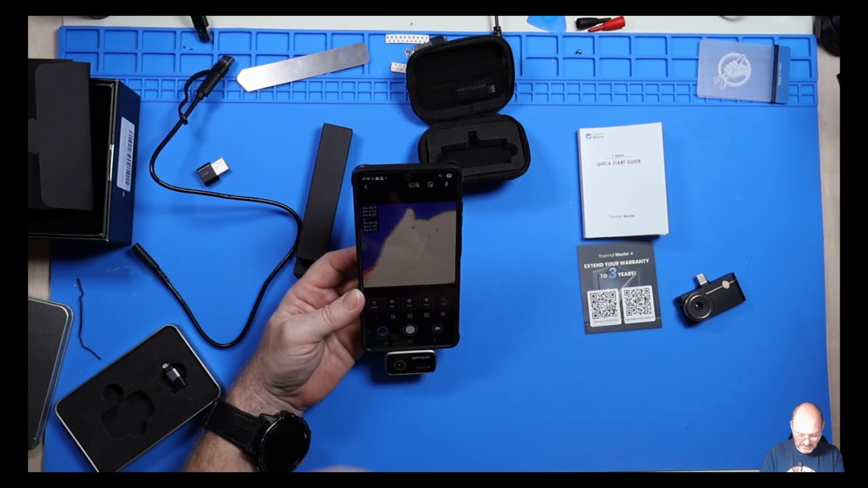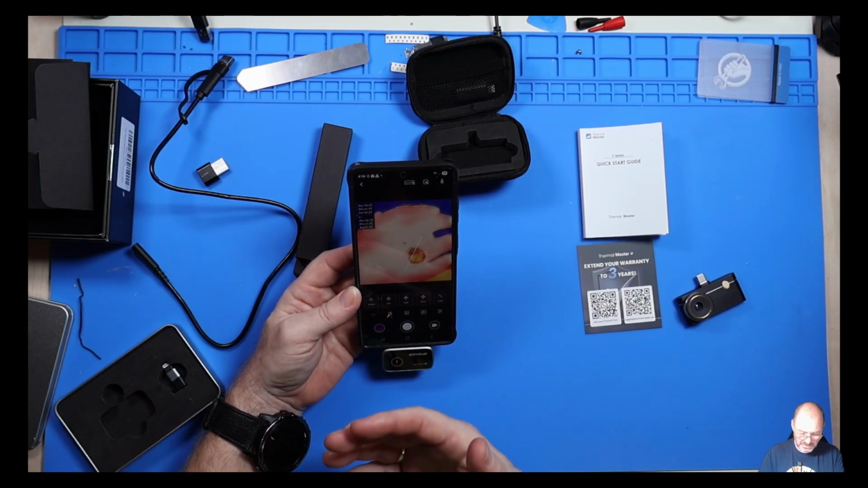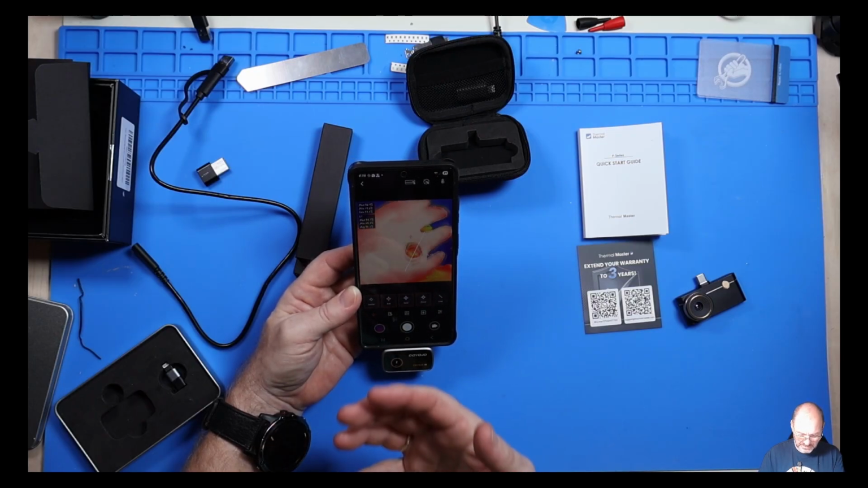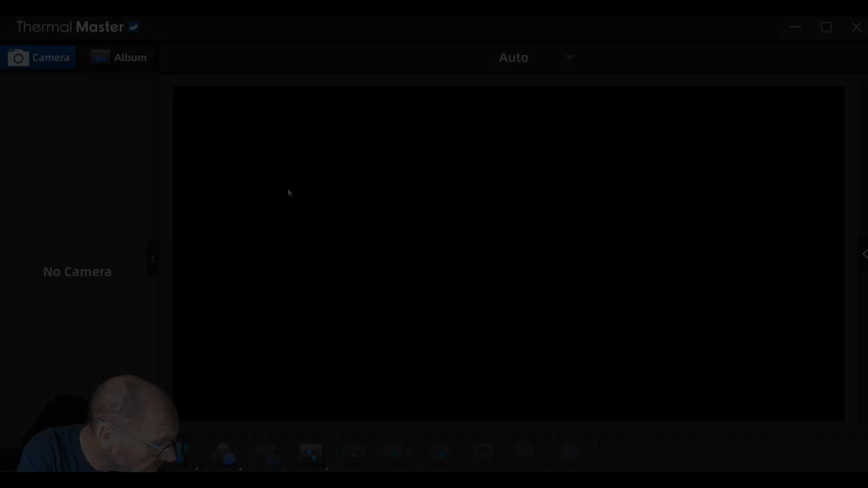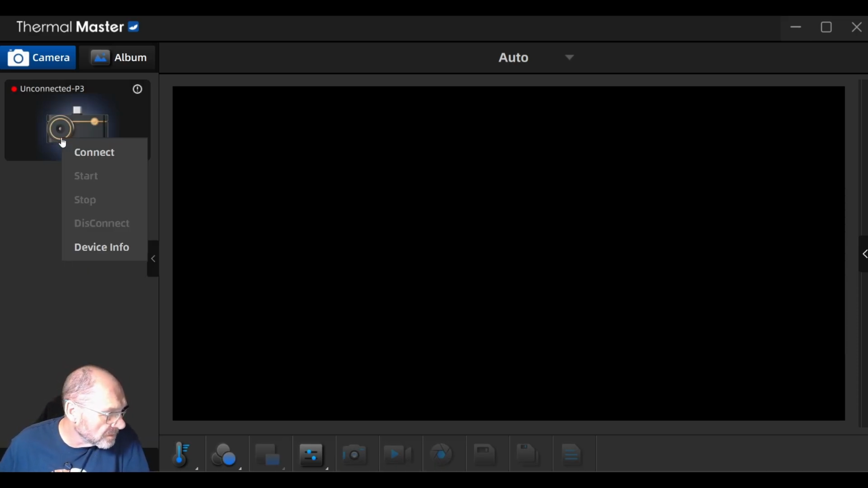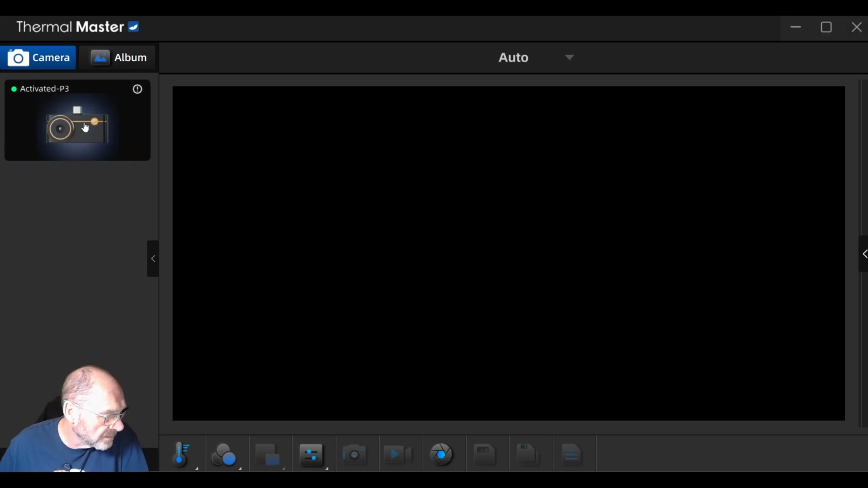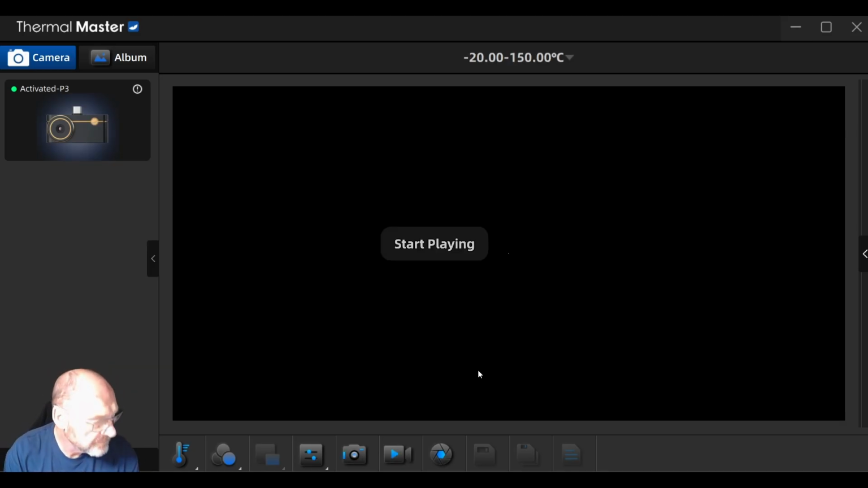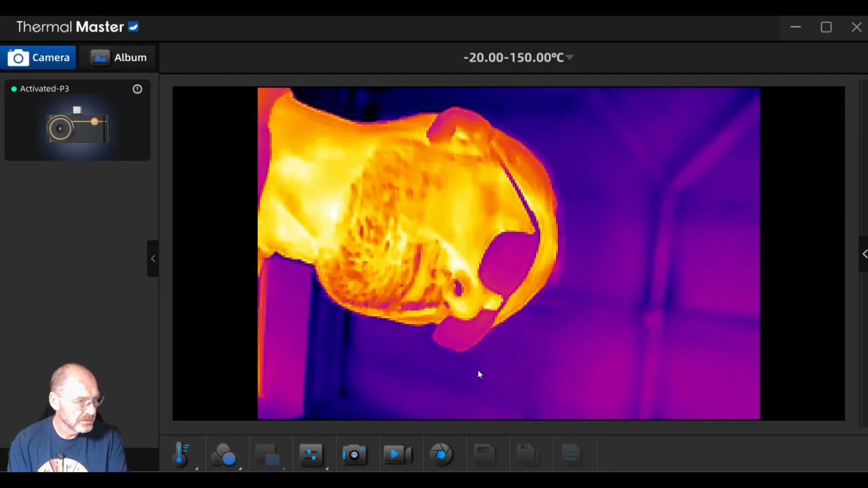I mean, if I put my hand there, you've got my ring on there. You can make out that there's a ring there, but there's no real detail there. So that's what I was working with. Let's see if we actually get anything. Well, it's picked it up. Hopefully you can see that. And connect. Yeah, it's active. And start. Does it do anything now? Oh, look at that. There we go.